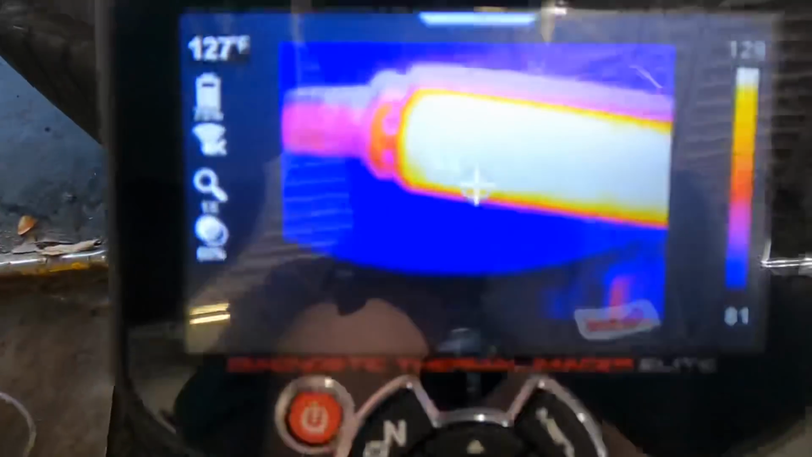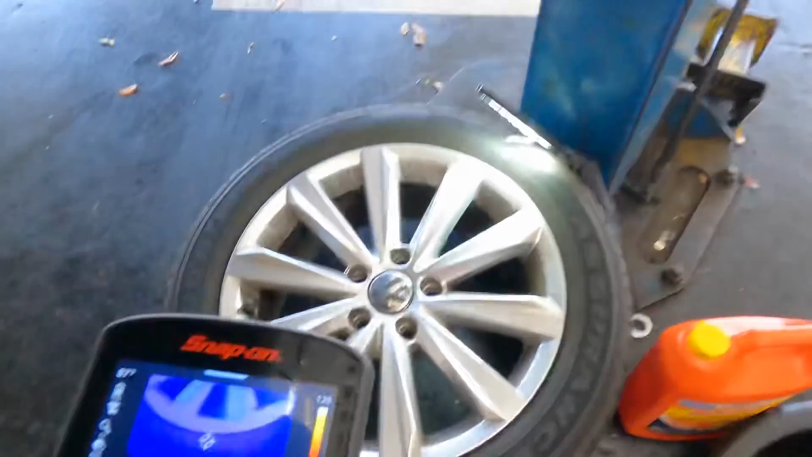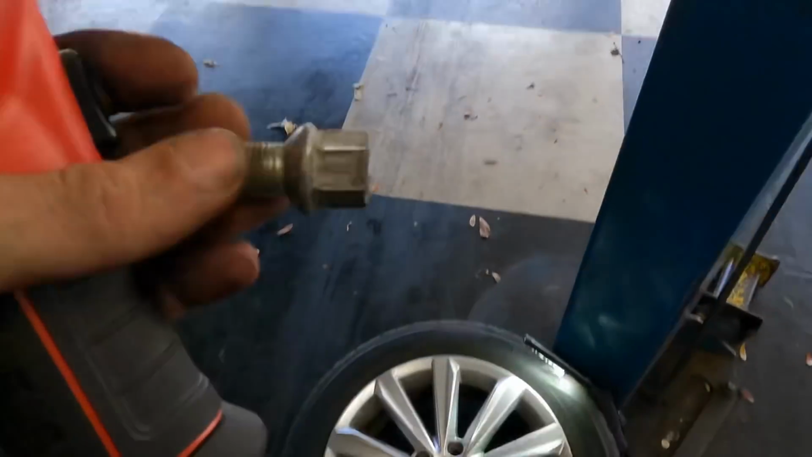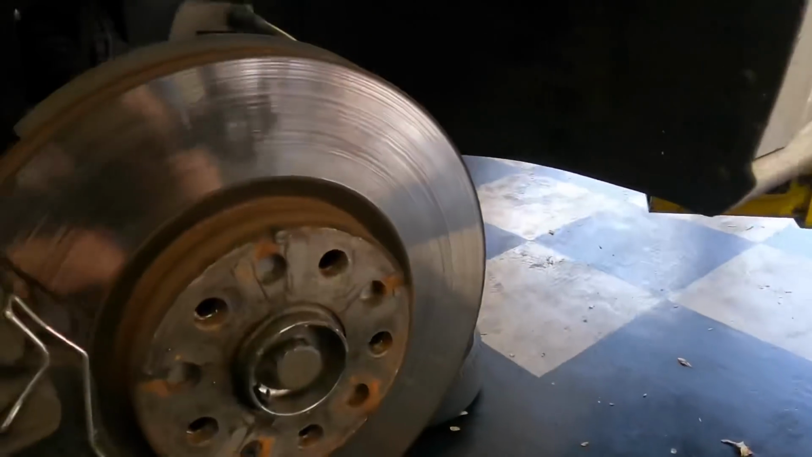Just trying to get the lug nut out. I find that to be impressive. And look at the heat that's in the lug. And just for comparison, here was a not stuck lug. Here's what we'll do. Stuck, not stuck. And that's hot. All that just from a couple little impacts.